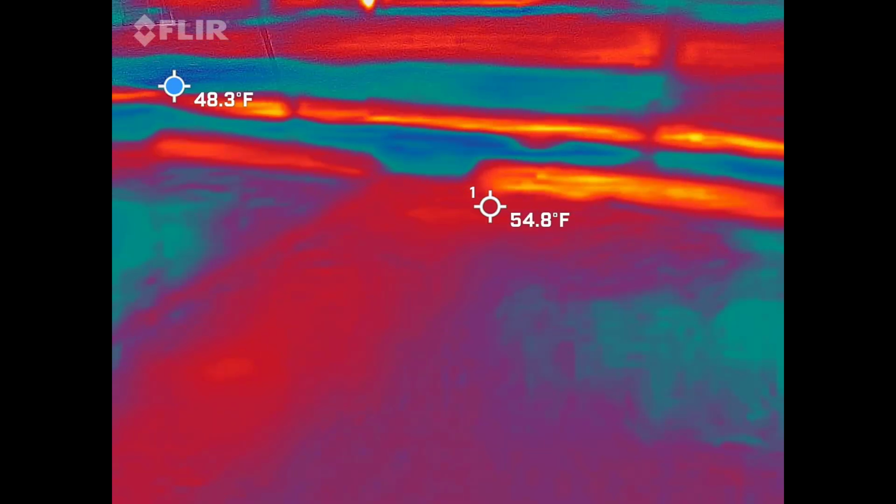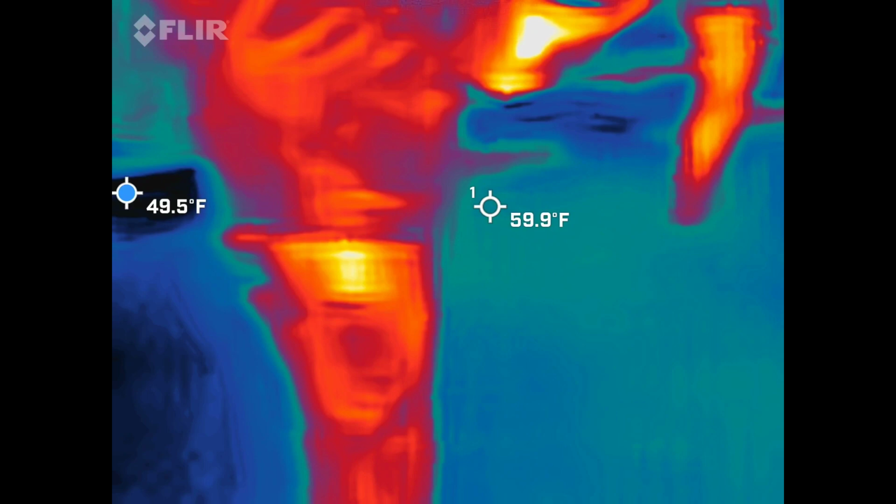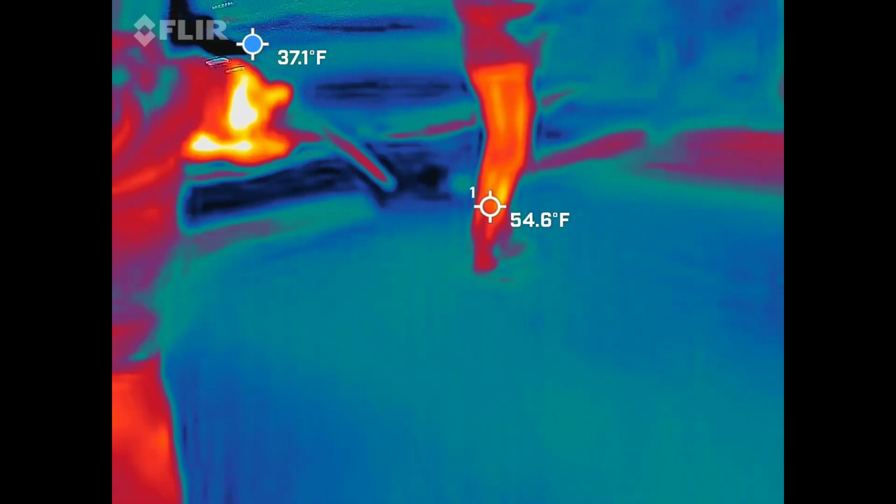Be mindful, we got a car coming up behind you. Okay. Yeah, the only entrance and exit for vehicles is right where we came in. And she just said catch a glimpse.